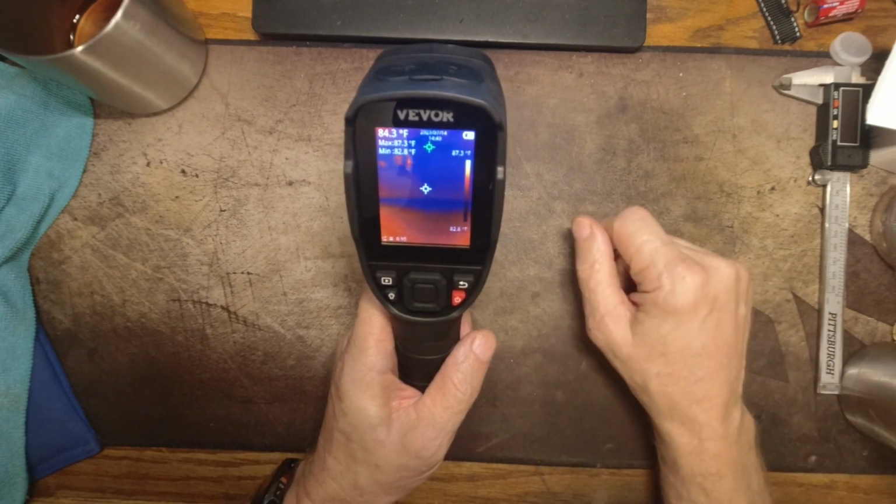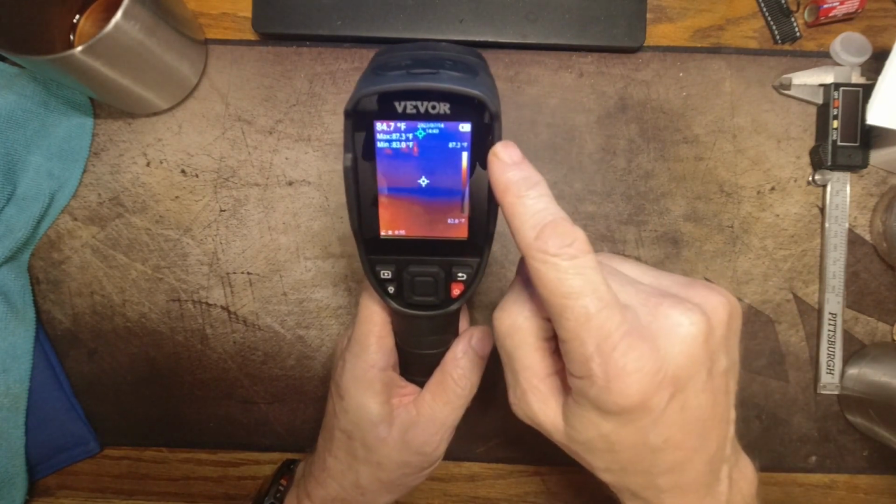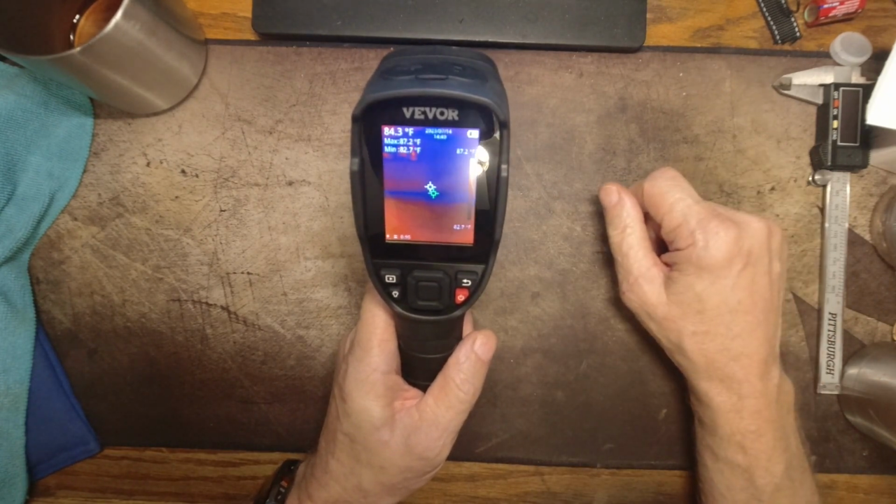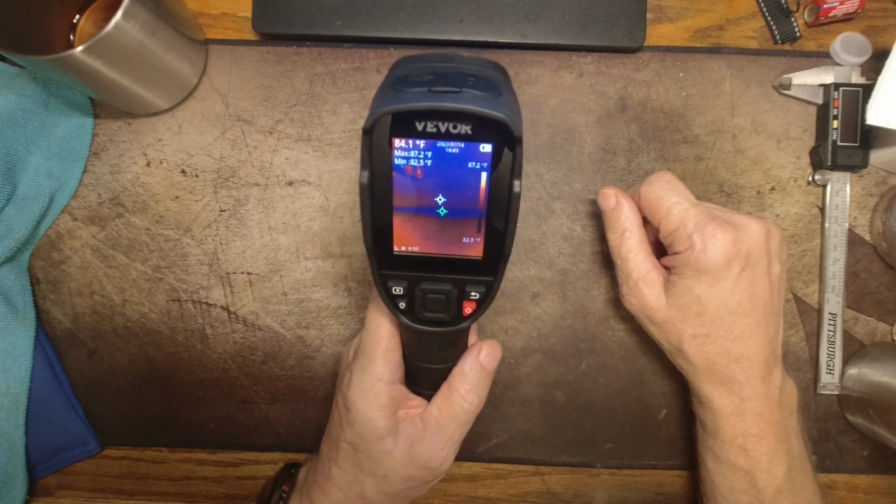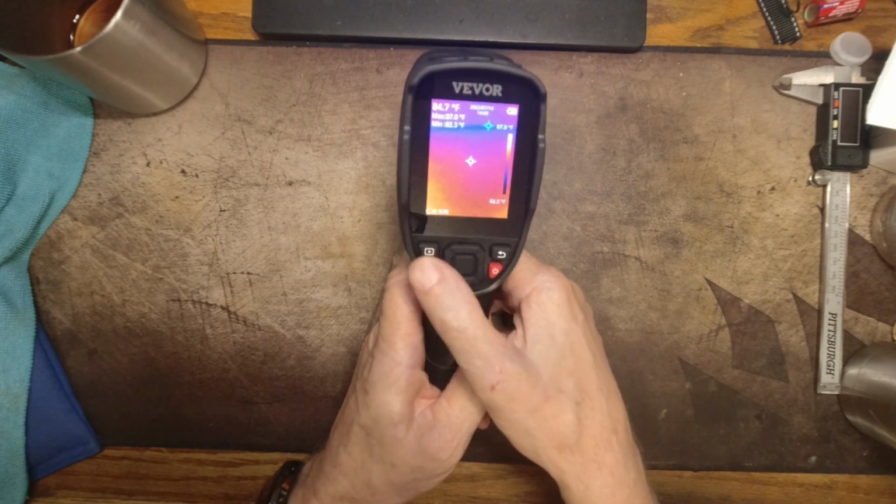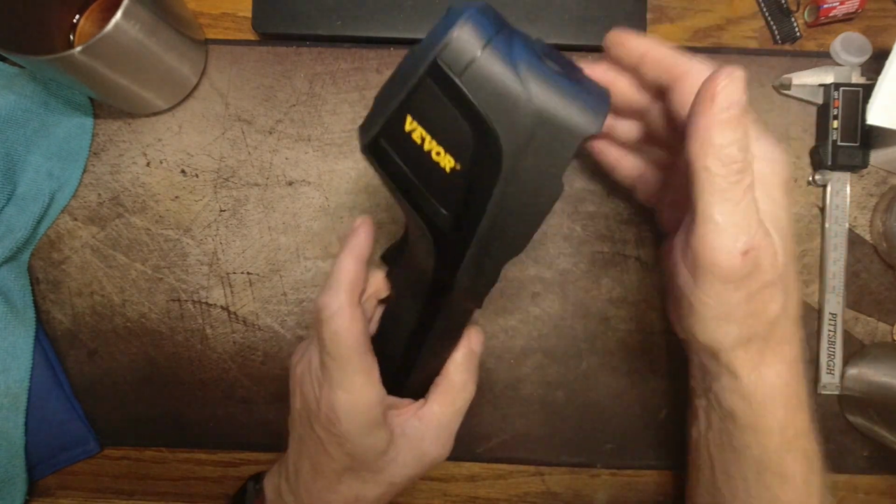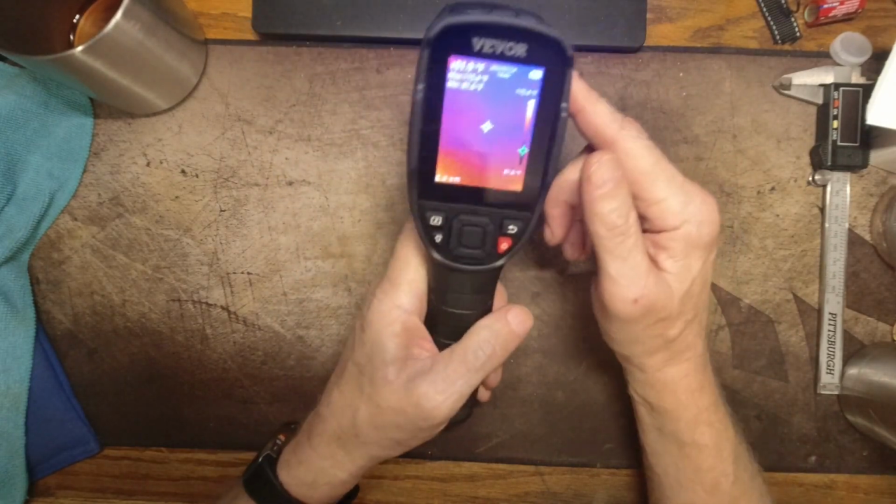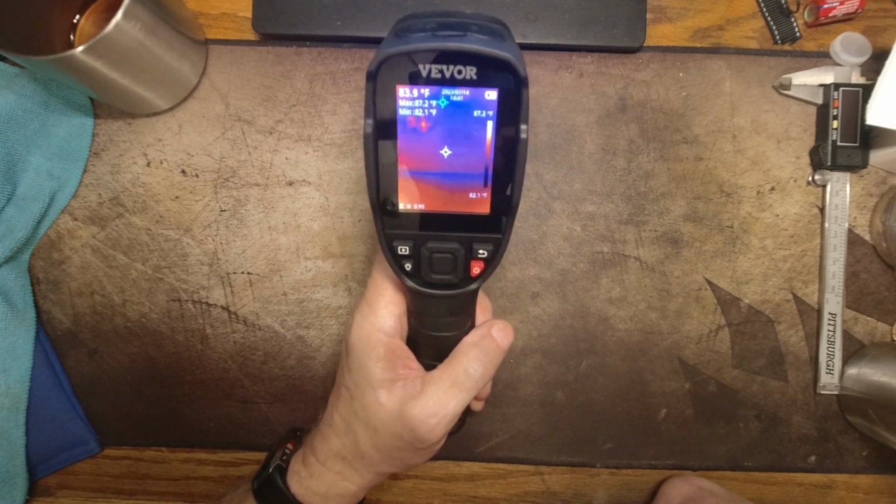I'm guessing I've had this on 3 to 5 hours, and the battery still shows 3/4. It was plugged into the computer for maybe 10 minutes while I made that clip about the pictures and videos. The buttons all have a nice tactile feel. They're all rubberized. I like how the screen and the front are guarded. The trigger works nice. You got to watch out you don't squeeze it accidentally, but to really find something wrong with this, I would have to nitpick.